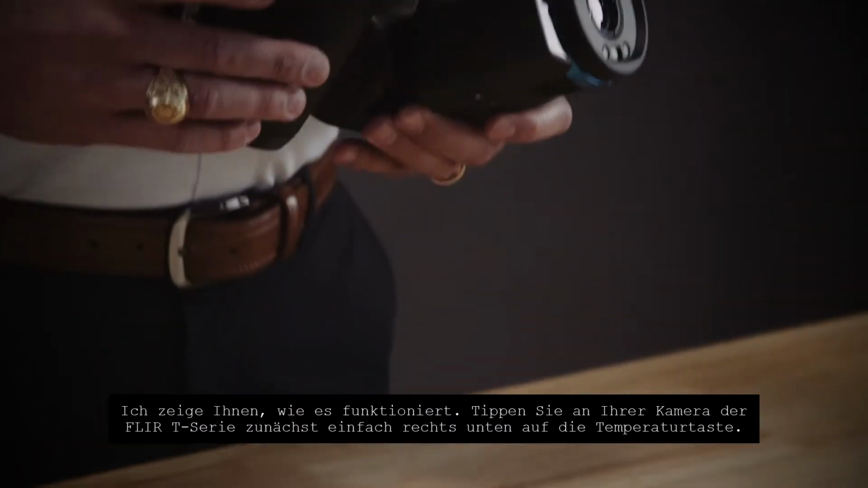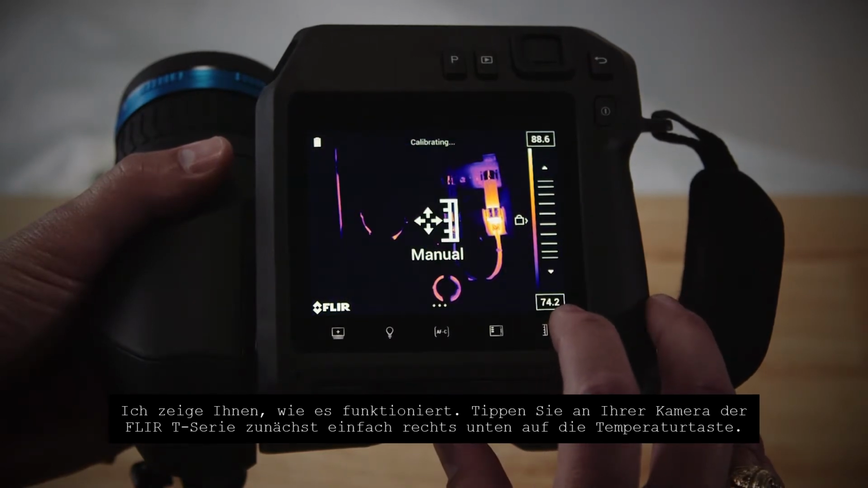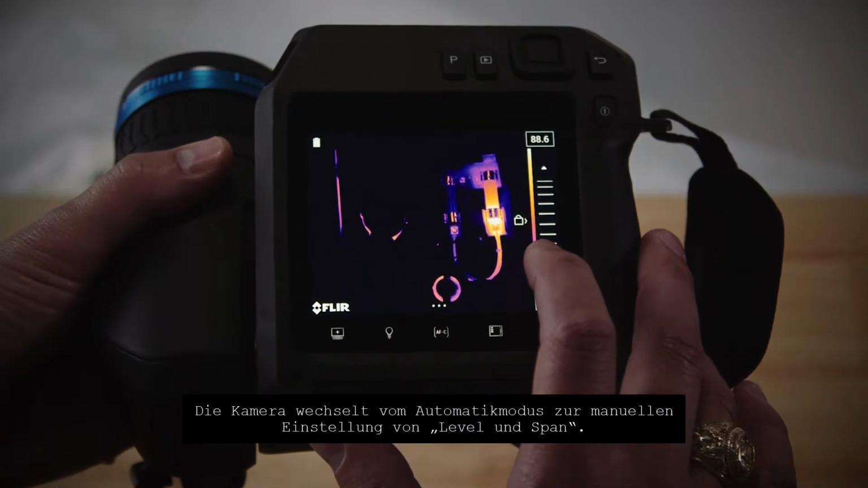First, with your FLIR T-Series camera, simply tap the temperature scale button on the bottom right of your screen. This will take your T-Series camera from automatic to manual level and span.